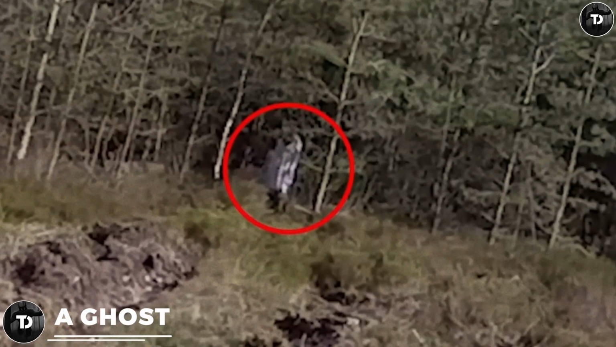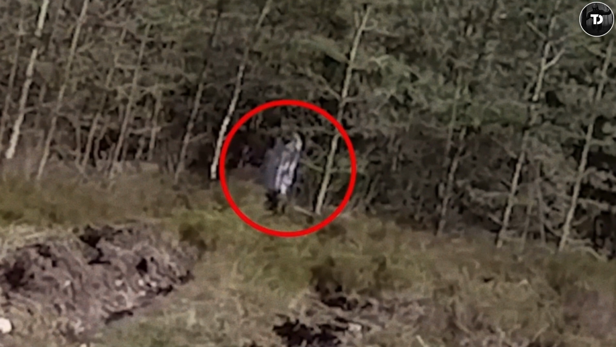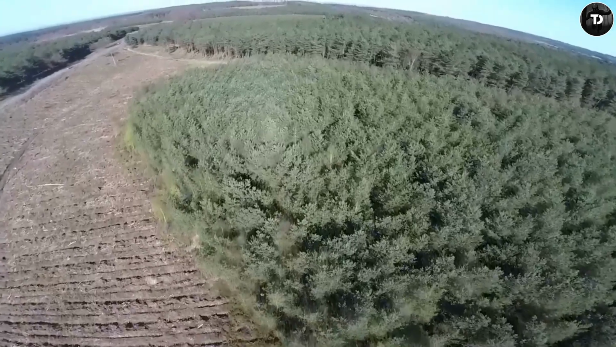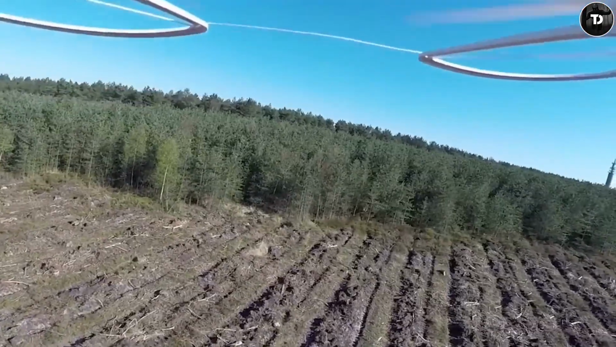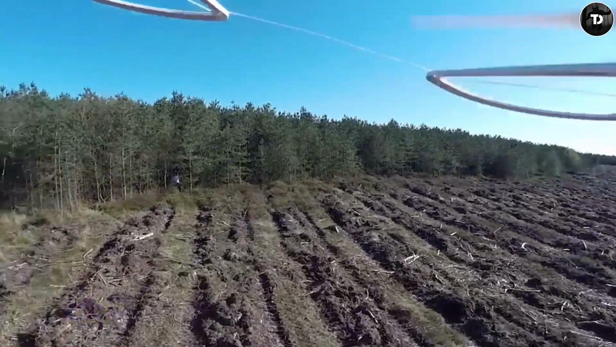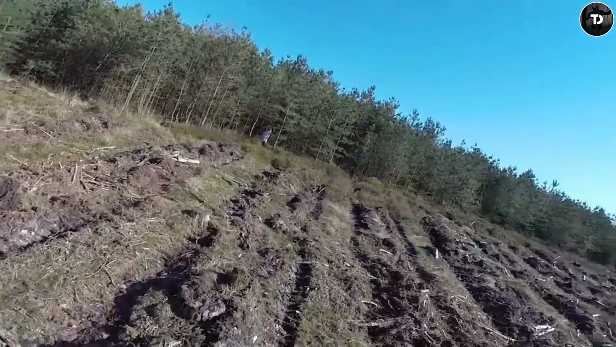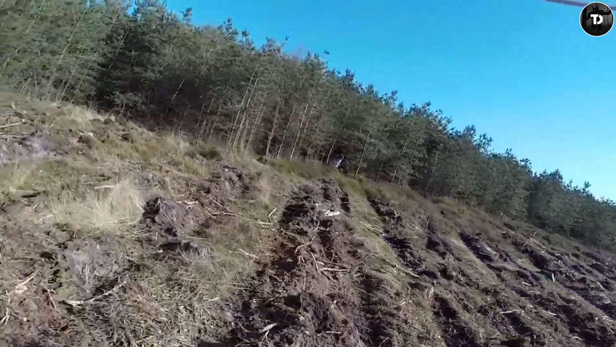A ghost. This shot was captured by a YouTuber and his buddy while filming the Beast of the Forest in Cannock Chase in the UK. This town has been regarded as haunted for years due to the number of paranormal activities going on there, ranging from Pigman, Red-Eyed Werewolf, and Bigfoot. This footage is no different.